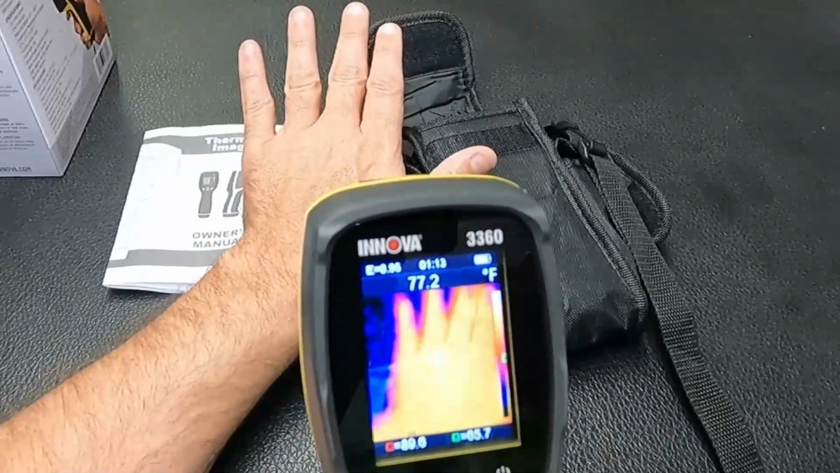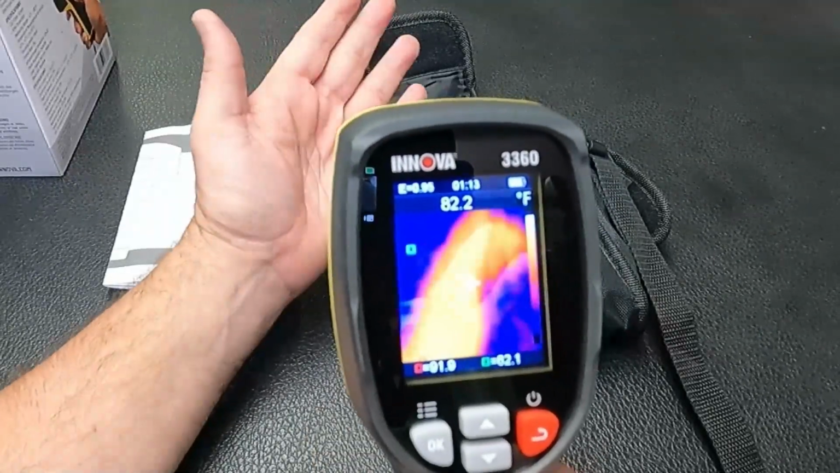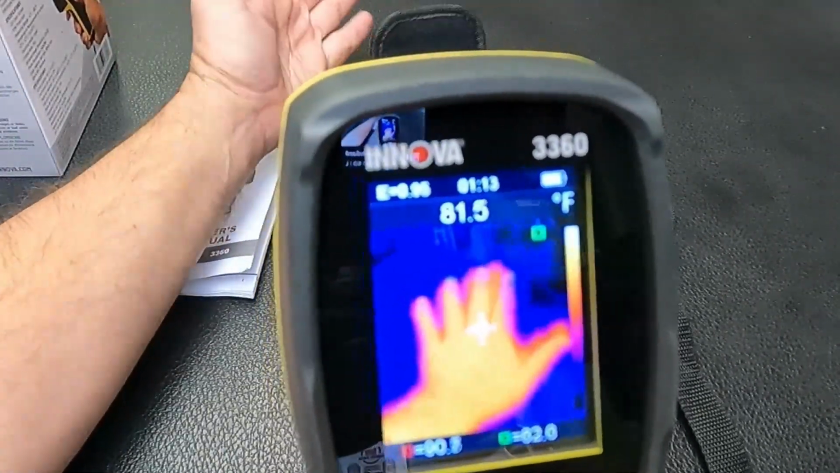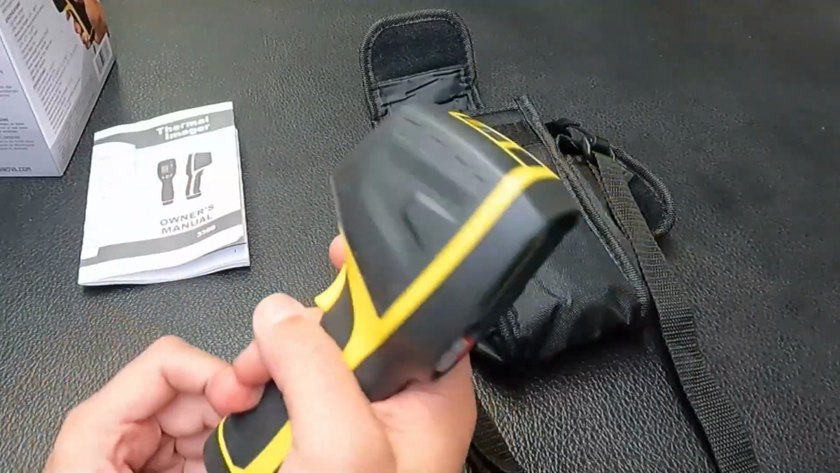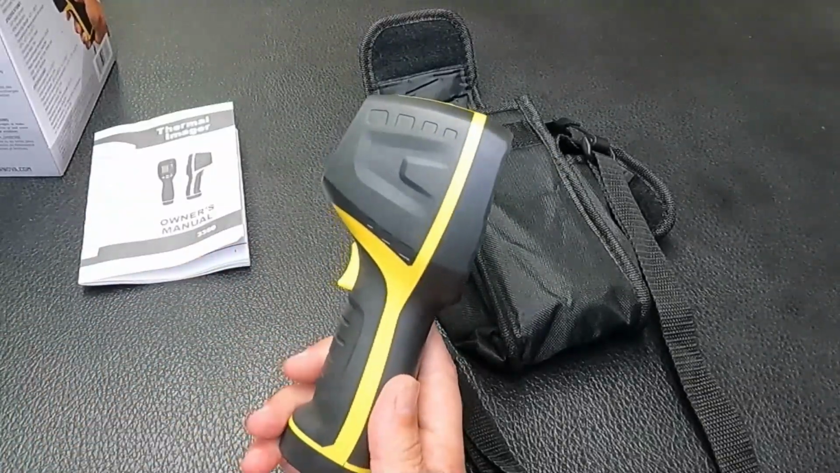And so this is right now layering the image of my hand. This also picks up the thermal image. It's basically layered on there with the image. And that's what I was saying. You can adjust the distance. Right now it's at 0.5 meters. So that's going to be the most effective distance. So pretty cool tool and very easy to use. This does seem like a nice rugged feel. I like the rubberized grip. And this does have an IP54 waterproof rating.